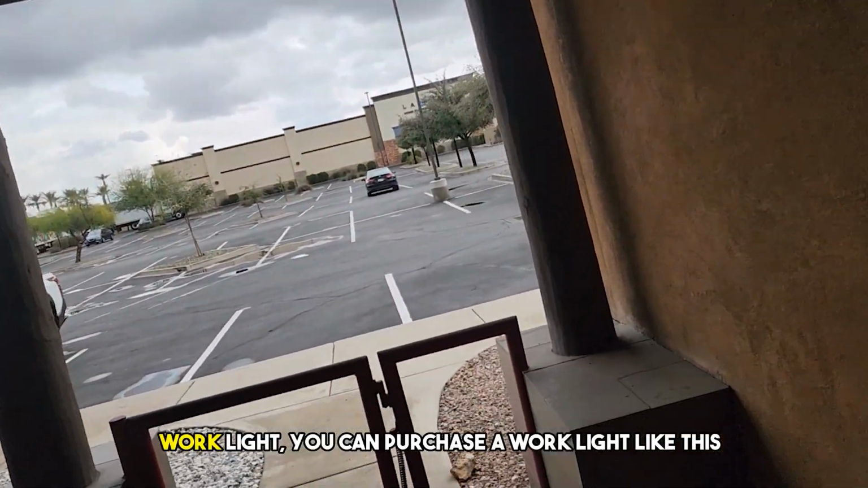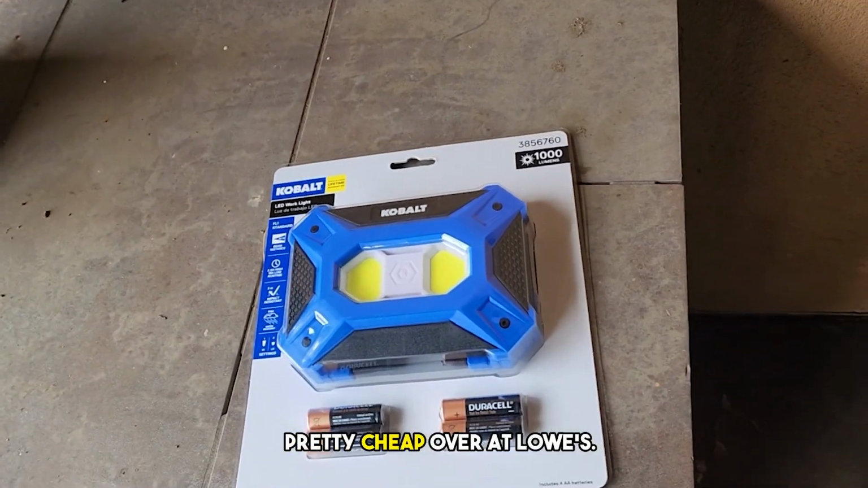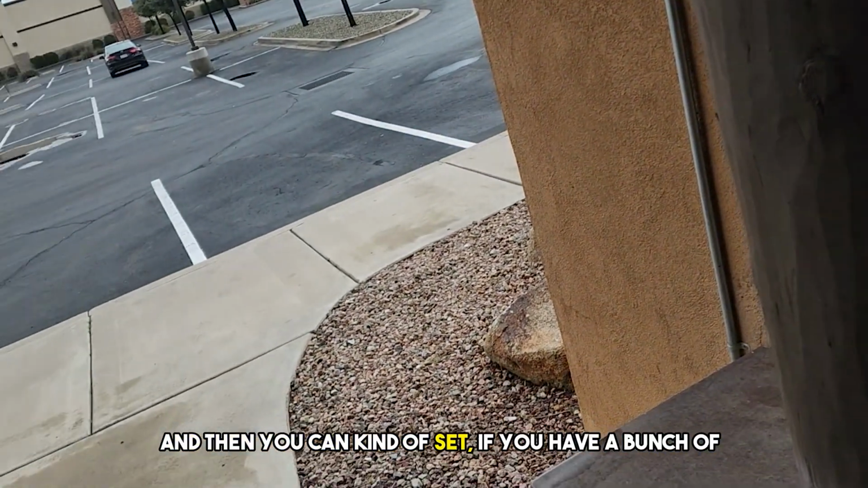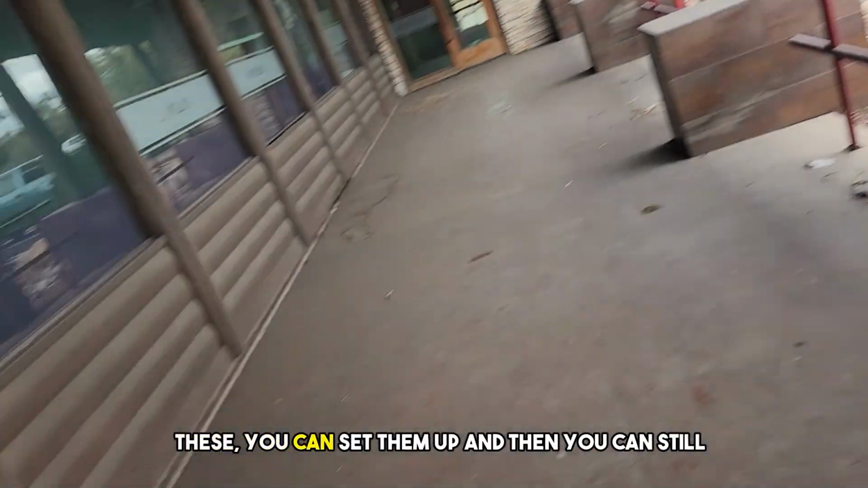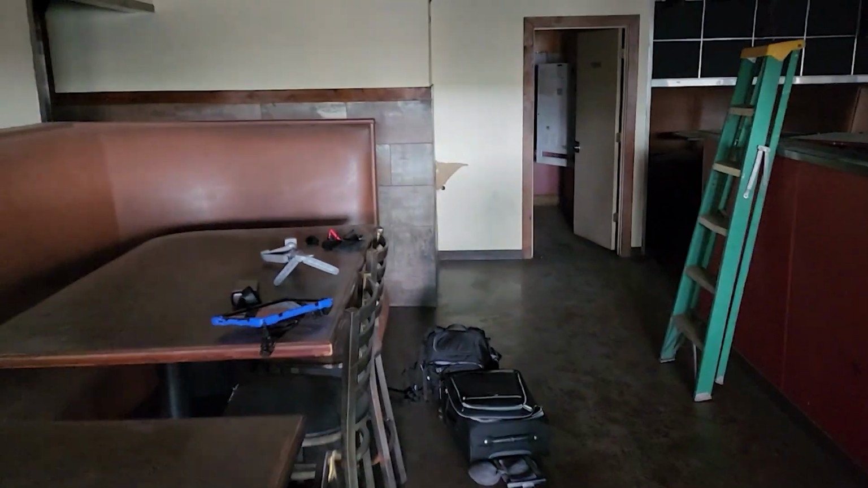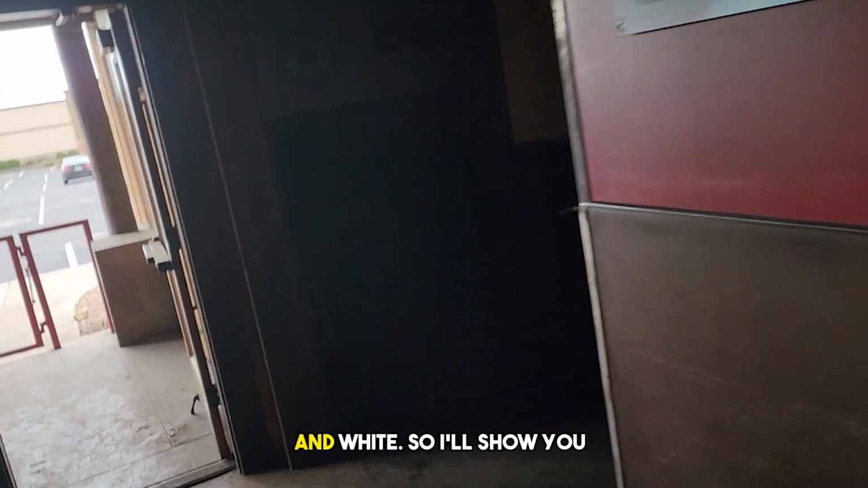So, work light. You can purchase a work light like this pretty cheap over at Lowe's. And if you have a bunch of these, you can set them up, and then you can still do color scans with that. But today, the client approved us just to do the black and white.